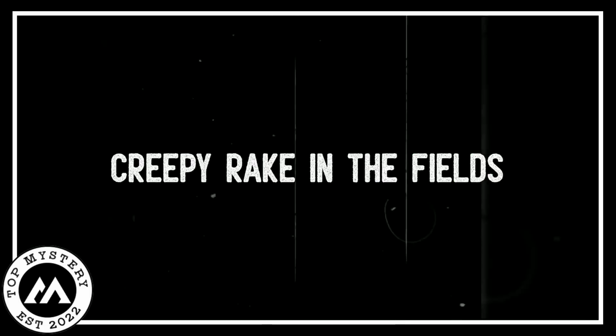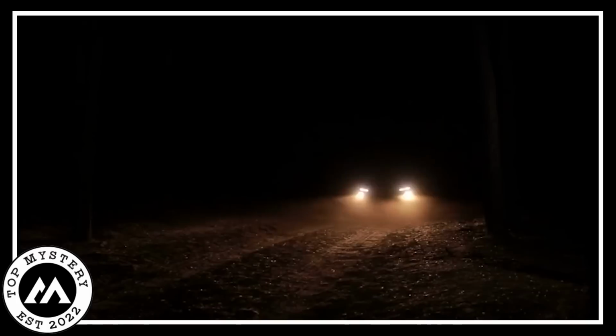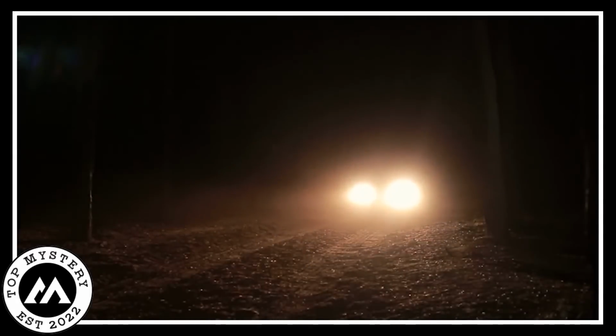Creepy rake in the fields. A brave person with a camera found a really spooky place. When they started recording, the atmosphere got scarier. Suddenly, a mysterious figure appeared, like a scary ghost walking in a creepy way.